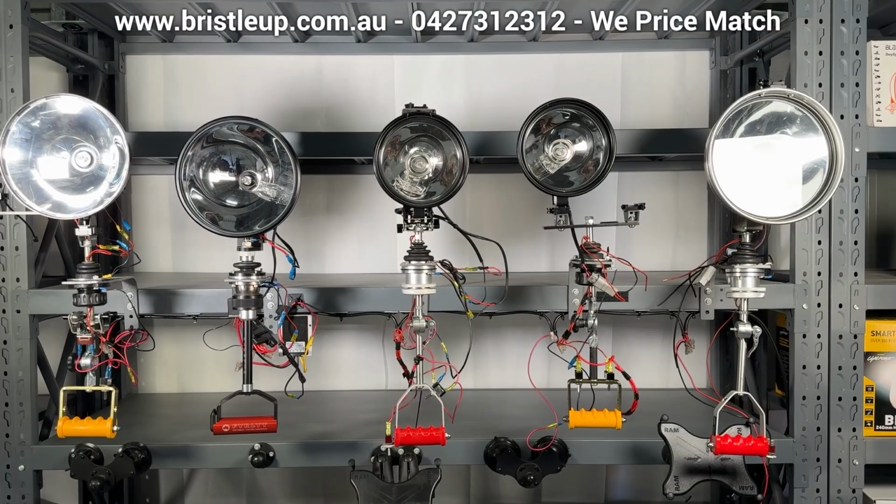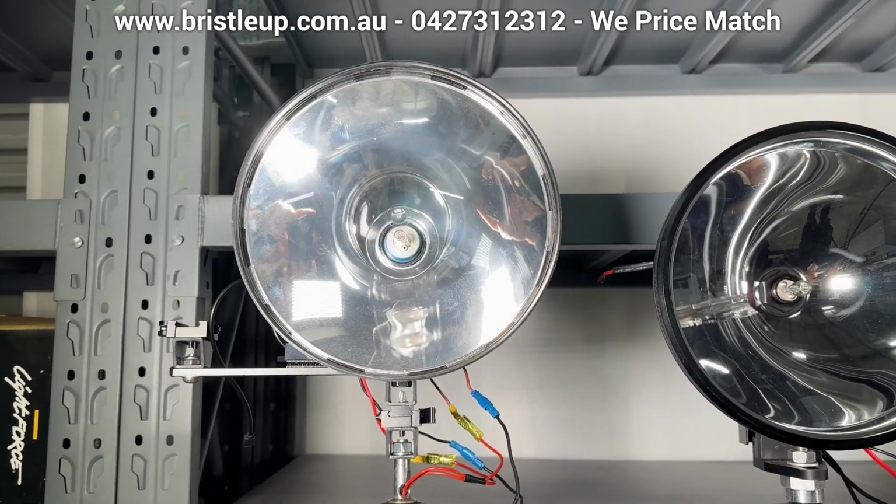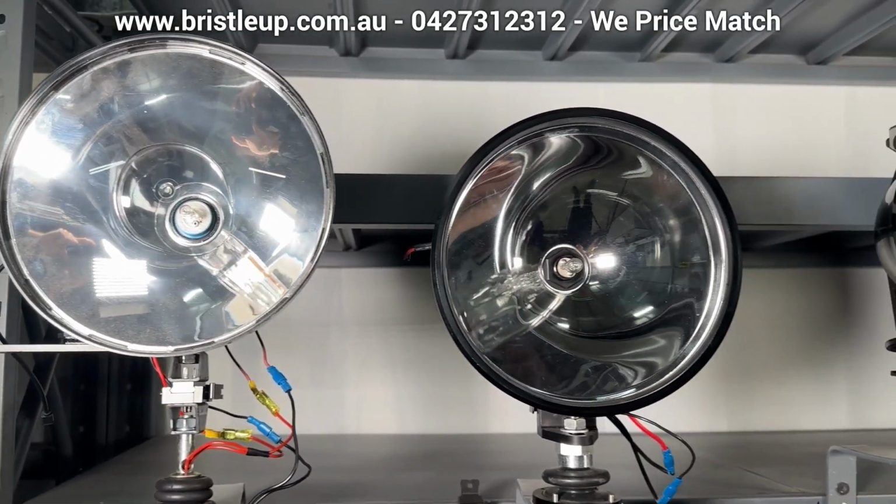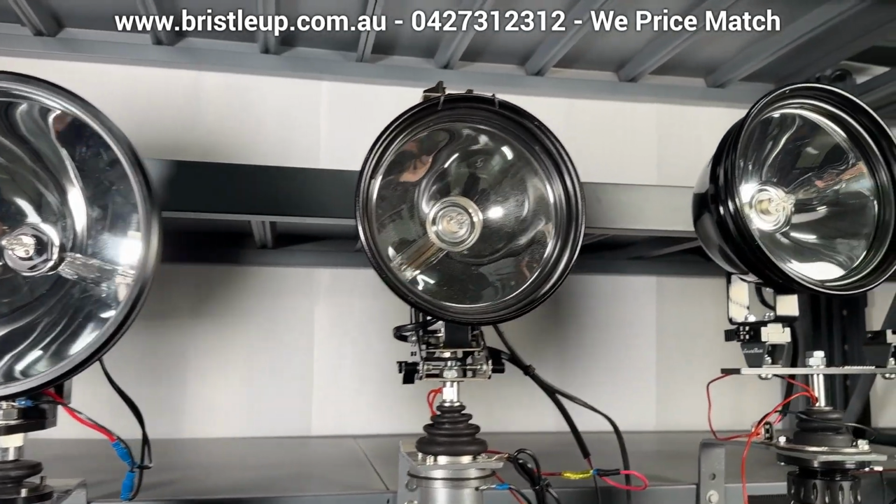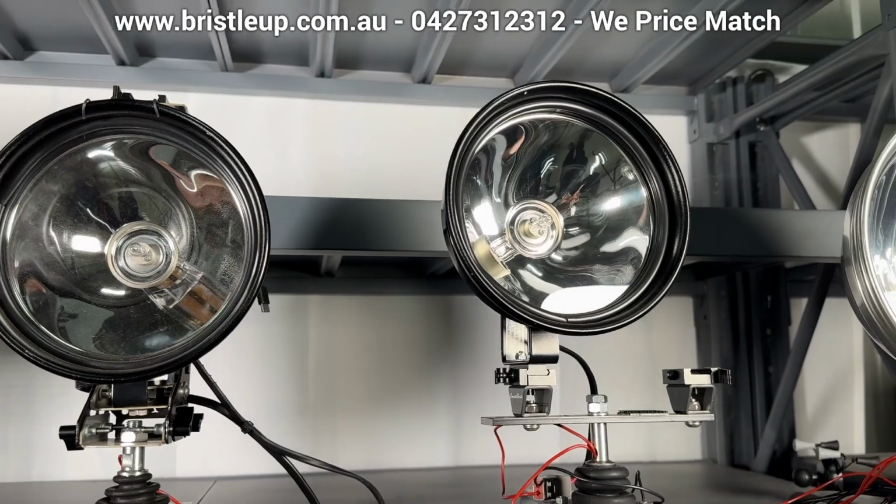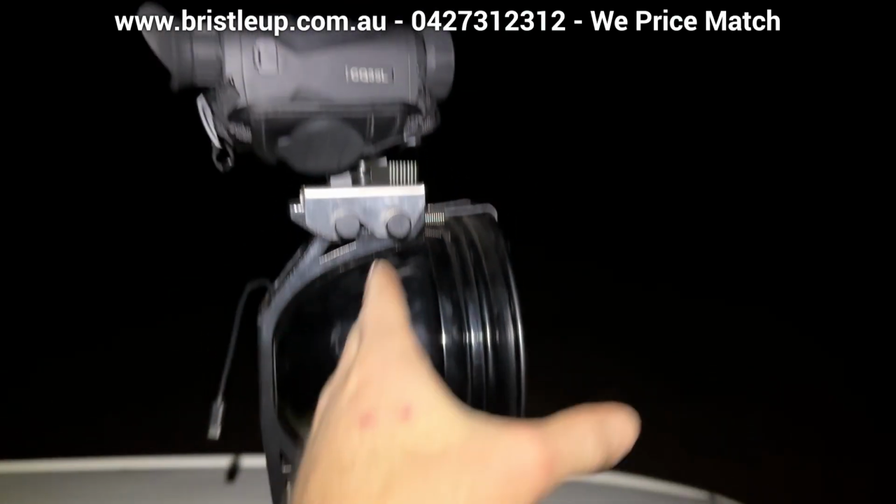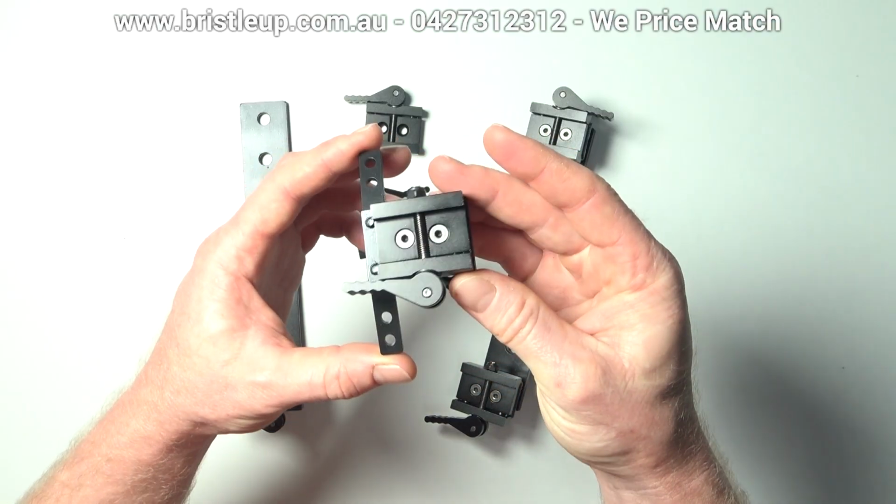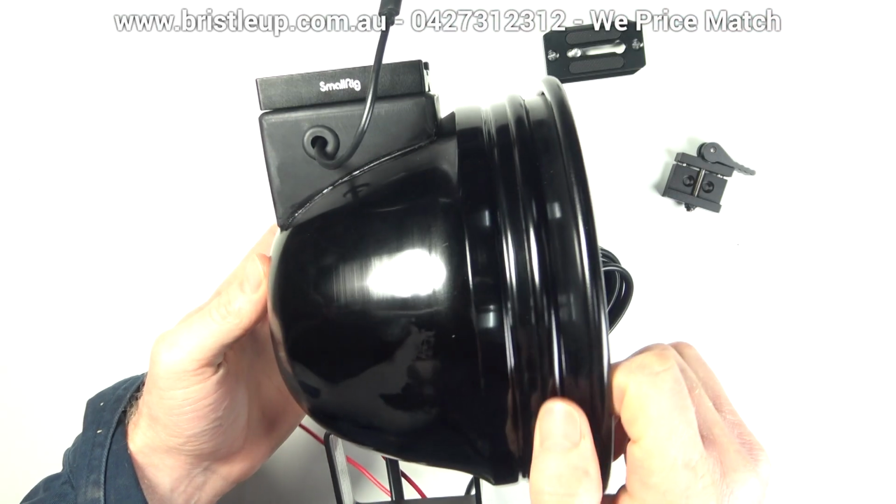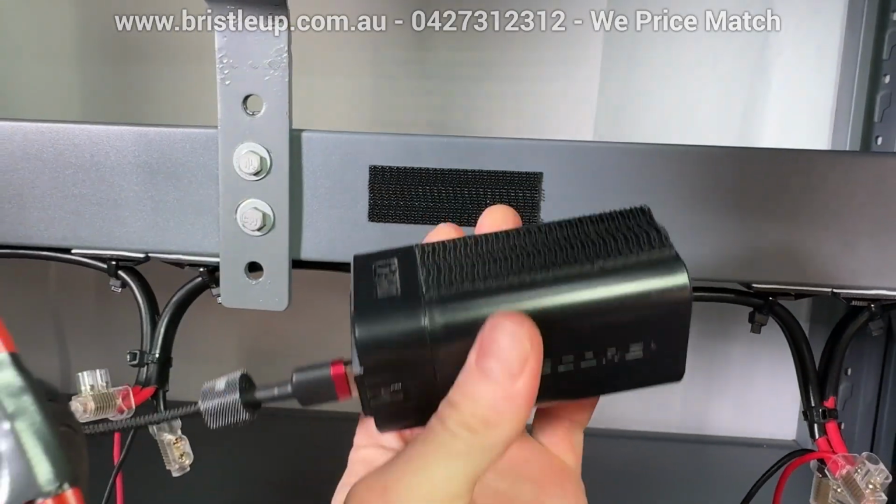And lastly, we take a look at different handles and spotlights on the market, discussing some pros and cons of smaller and larger lights, as well as the differences between 12 volt and 24 volt halogen and HID and LED lighting options. If at any point during the review you want to skip through to the segment that you're most interested in, you can take a look in the comments and the description to see where you need to skip to find the information you want.